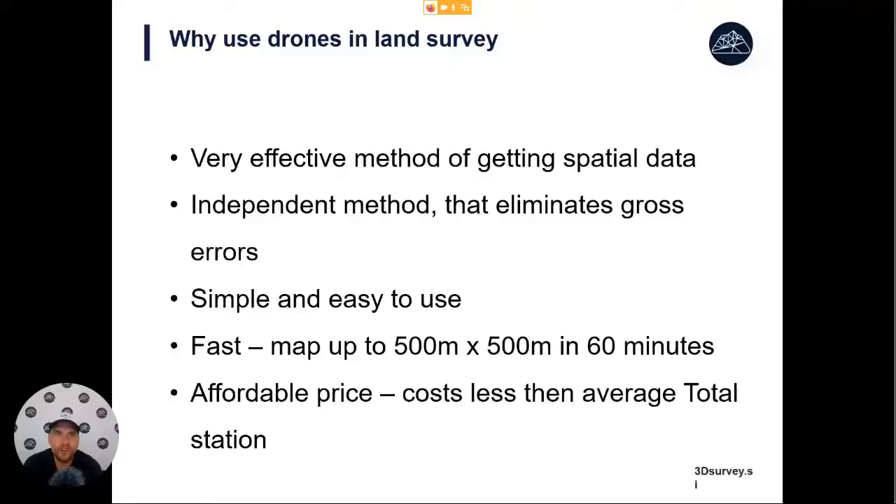So you are a lot less prone to make these kinds of errors, because what you get is a 3D model, and in the end you'll just be checking what the accuracy of that model is. If you make a gross error, it will show up because the pictures won't fit together. Okay, but more about that later.